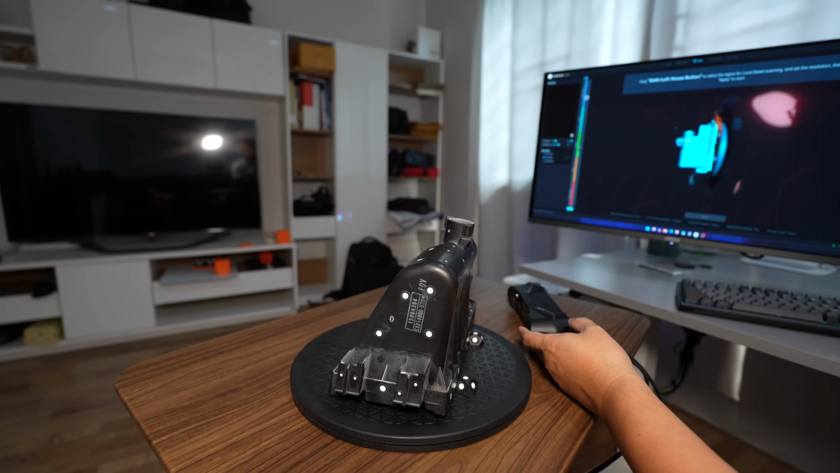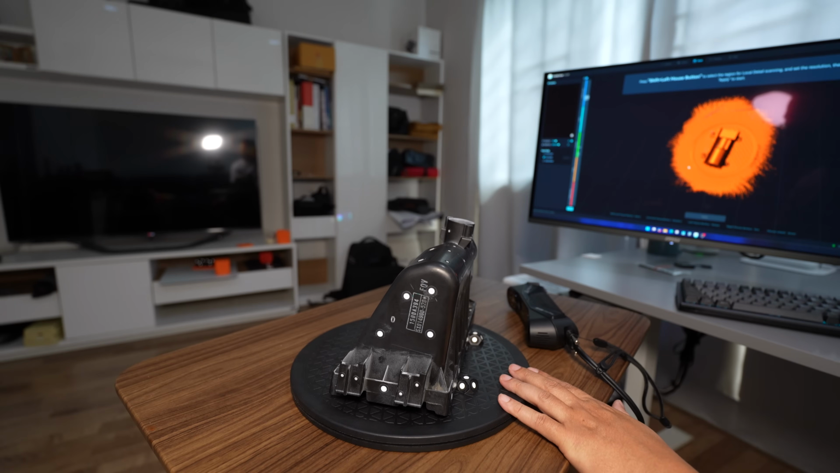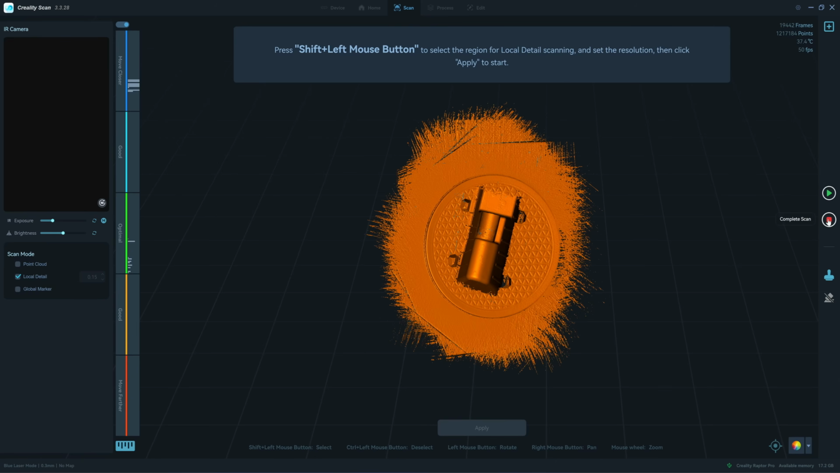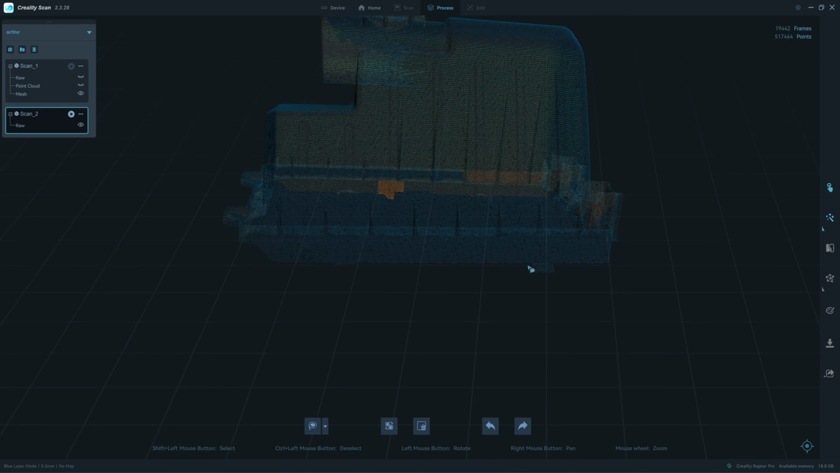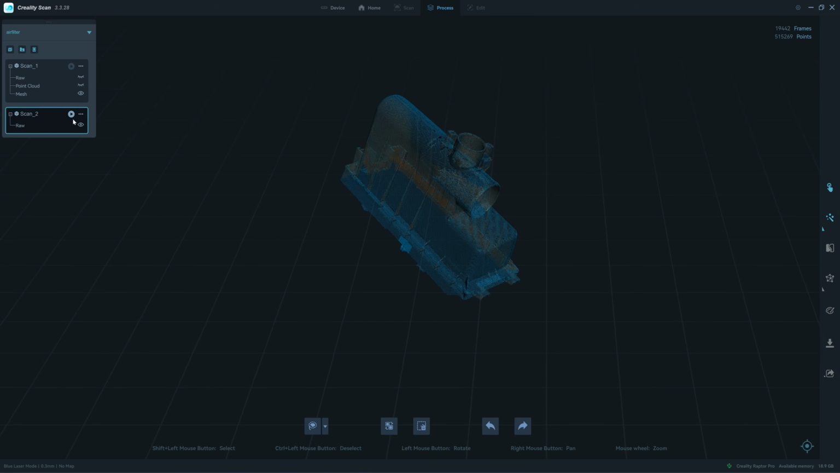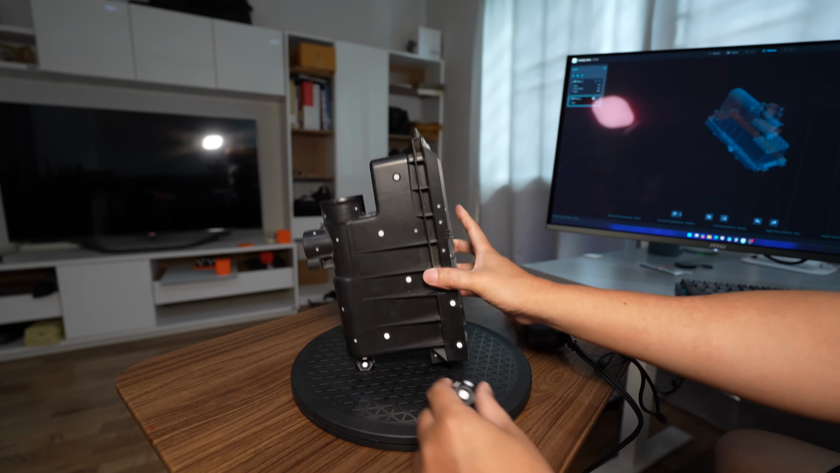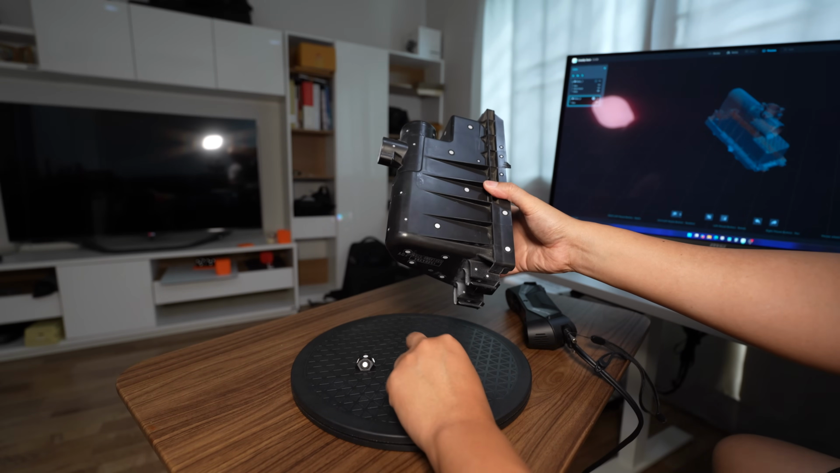Next, I'm gonna scan the inside, but first I need to delete the table because it's in the way. So I will stop the scan, delete the table, and then come back and rescan it. I delete the table, delete the point clouds. I click on the continuous scanning. I'm trying to make it easy for me to delete it.